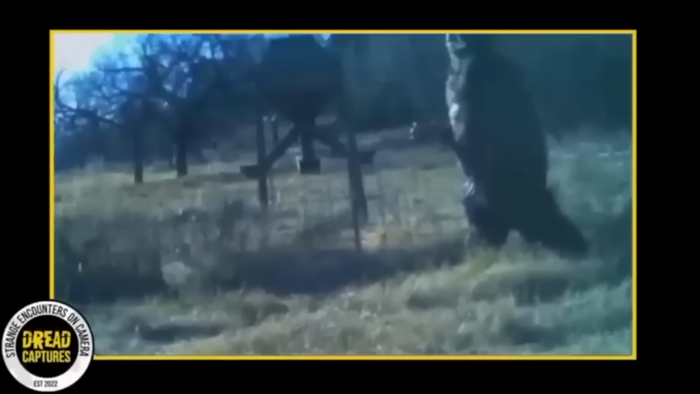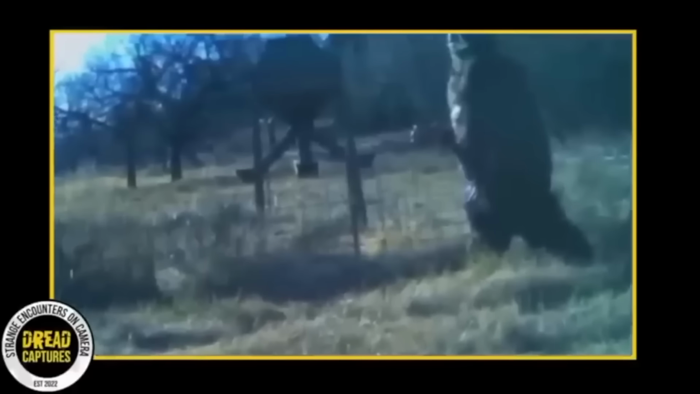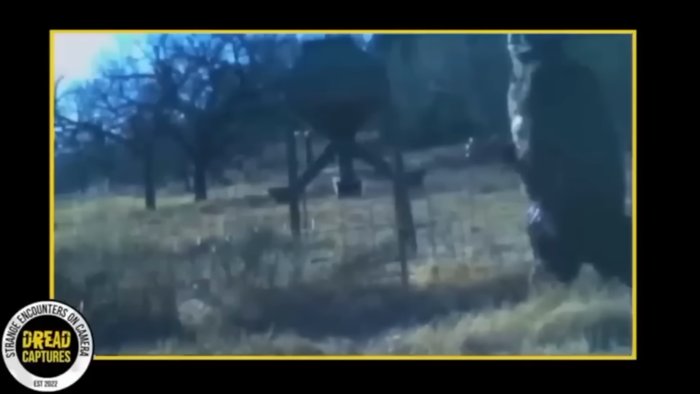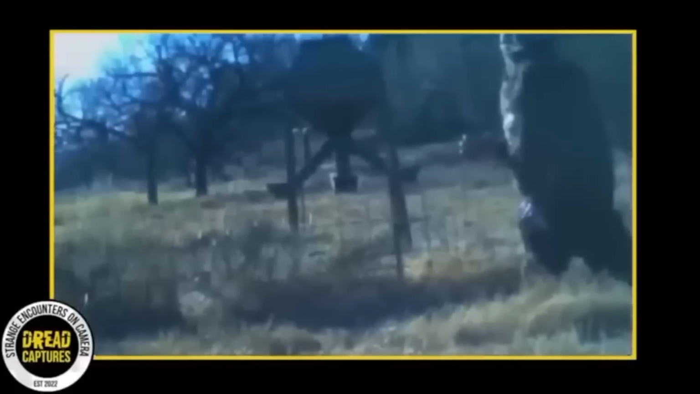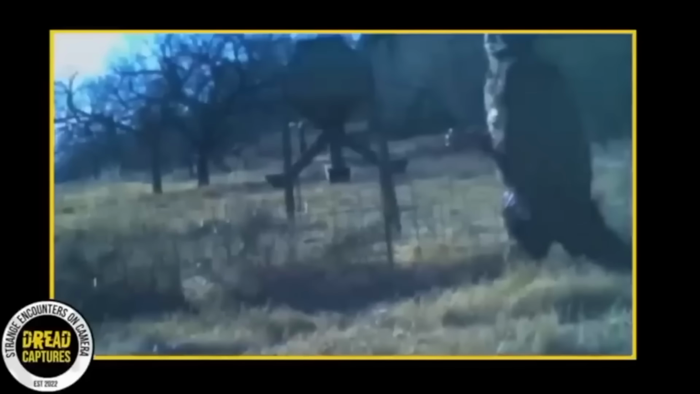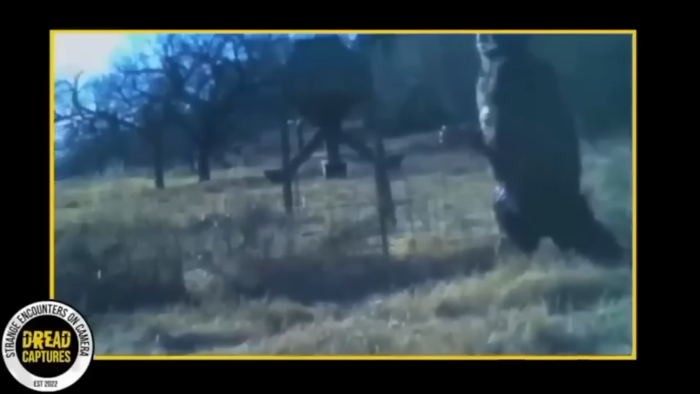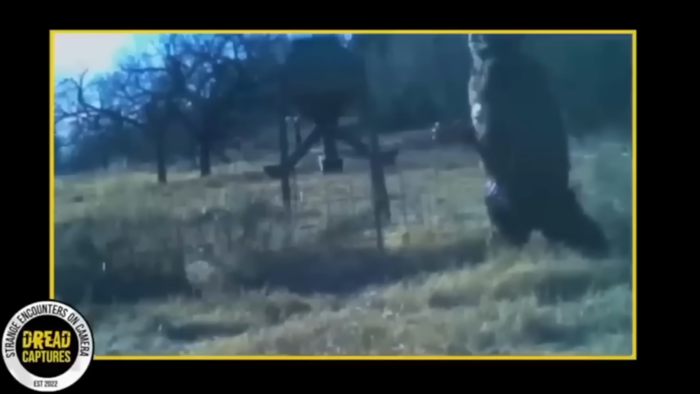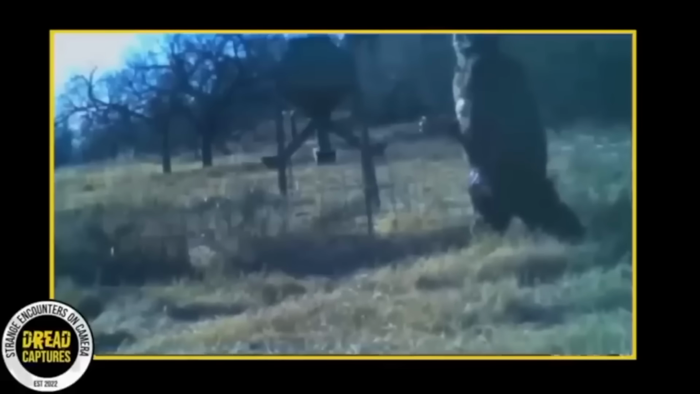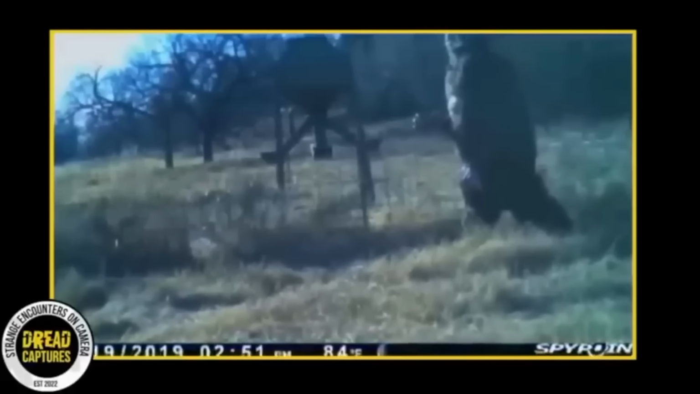He was freaked out. This was captured in the middle of the afternoon. As he scrolled through more footage, it became apparent that the creature appeared every day around the same time, suggesting that it was keeping an eye on this man. When the man house-sitting screenshotted and texted an image of this creature to his friend, the owner of the property, all he got back was a warning not to upset the creature.